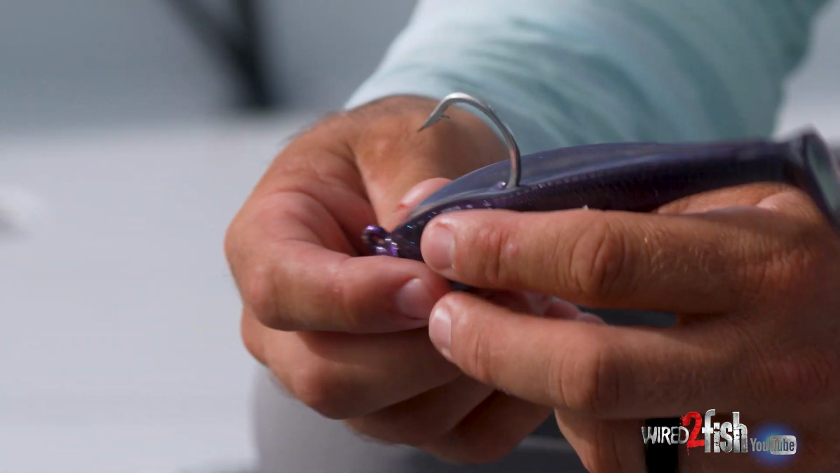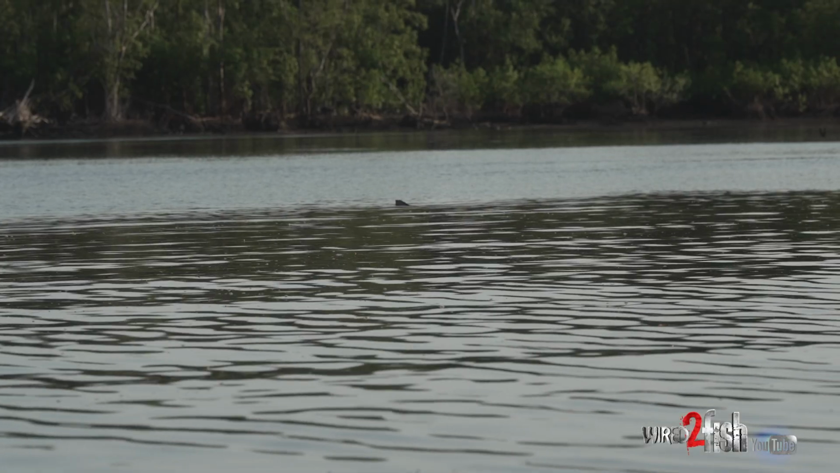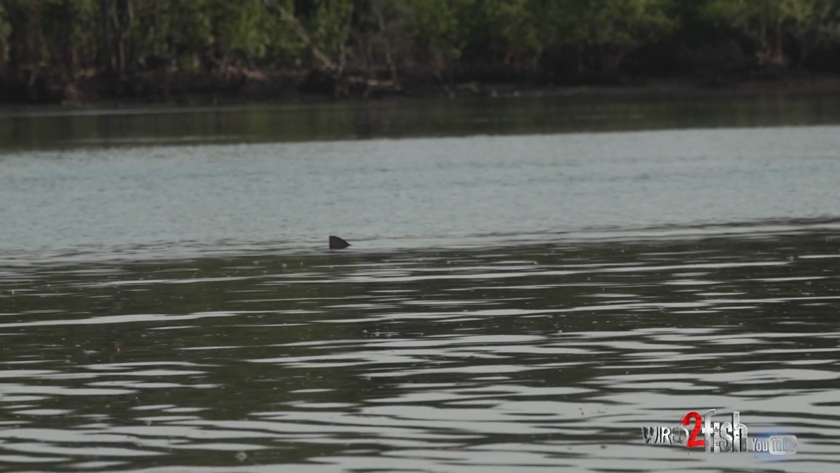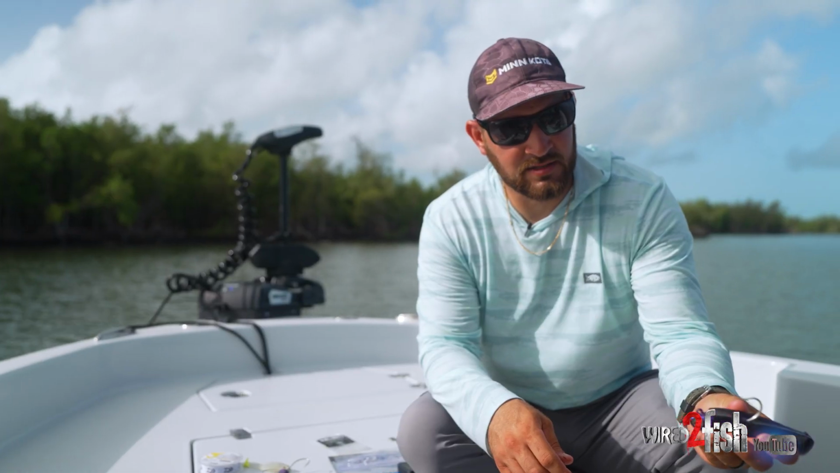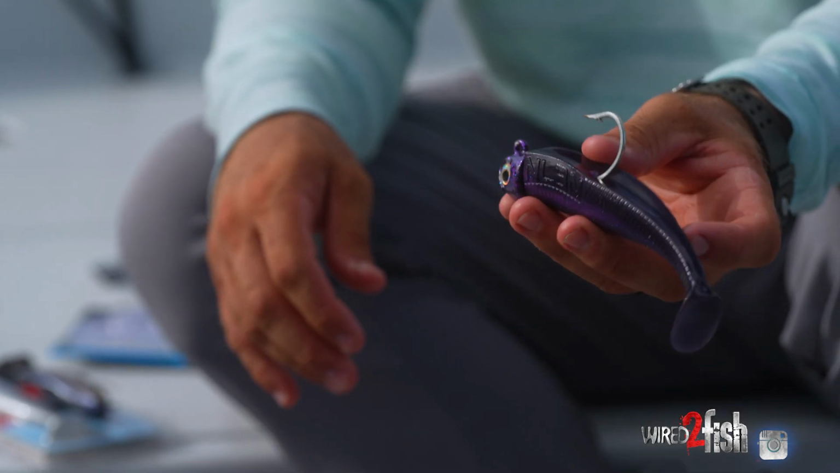As far as colors, I try to match the bait to the color of the water. If we're fishing that murkier tannic water, I like something in that tannic brownish color. If we're fishing cleaner water, I like that green, white color. I think something like this will do great in this tannic water, especially when it's overcast.